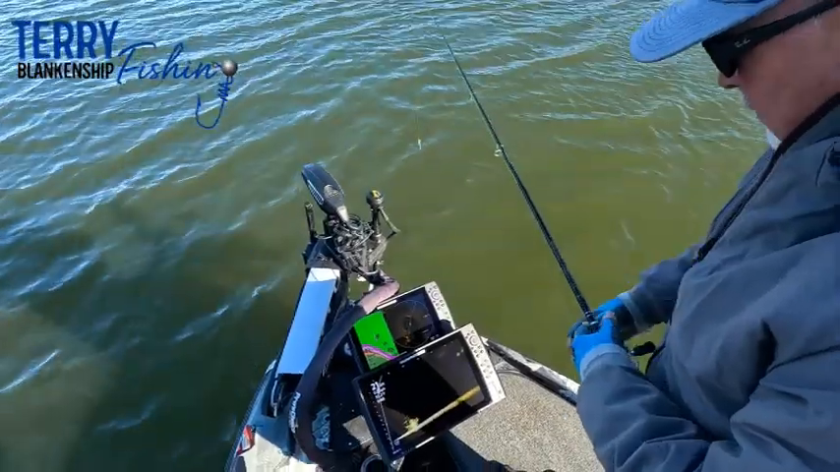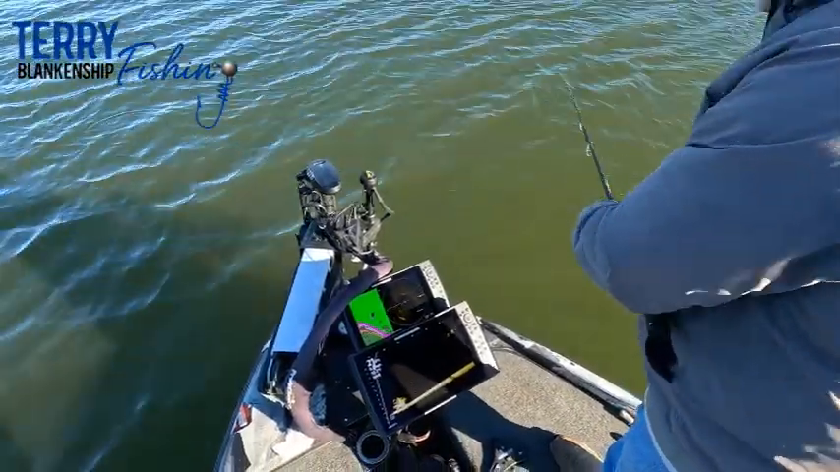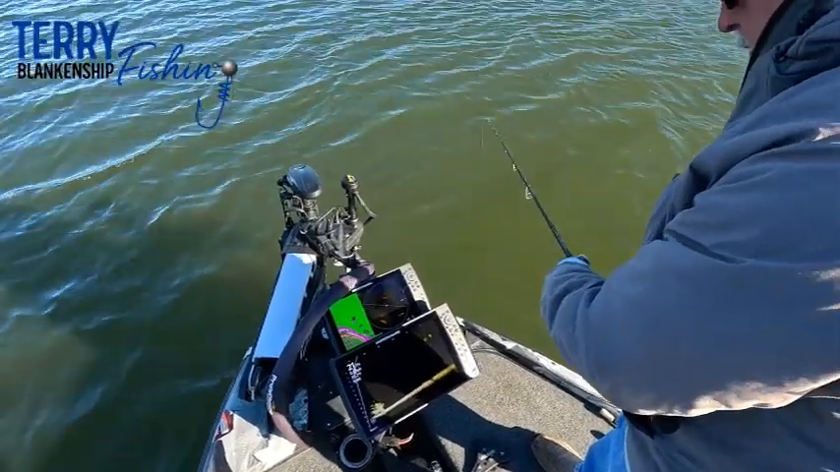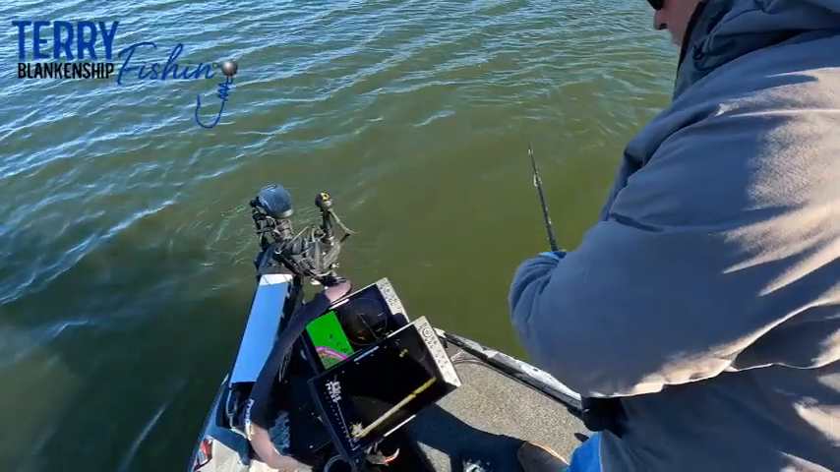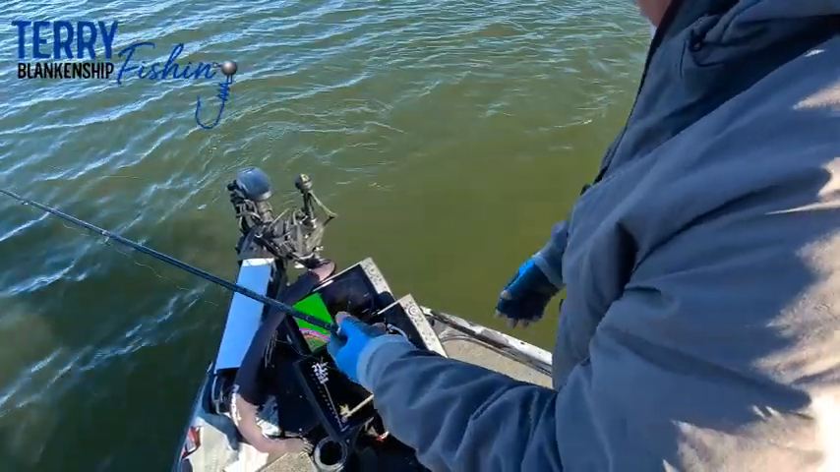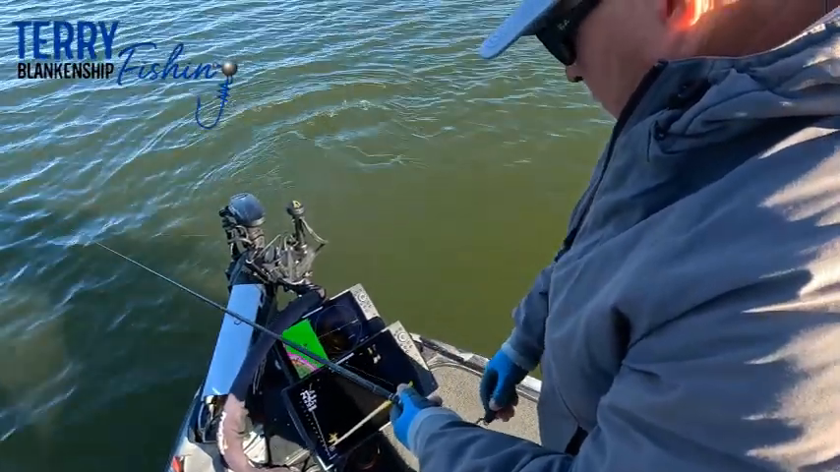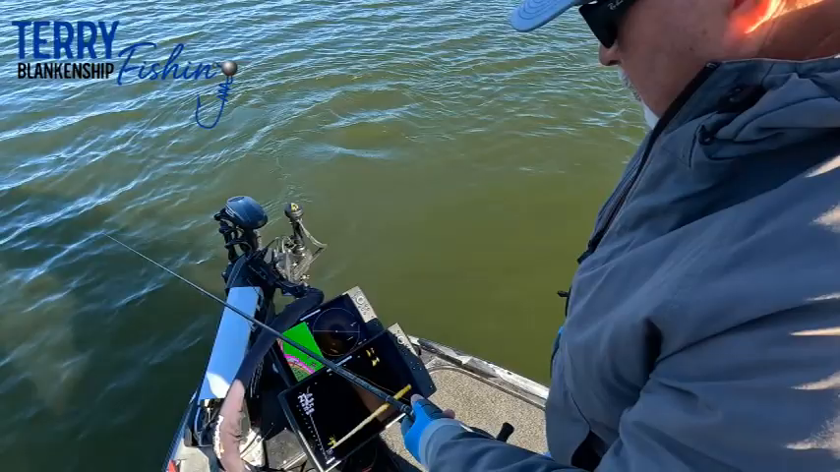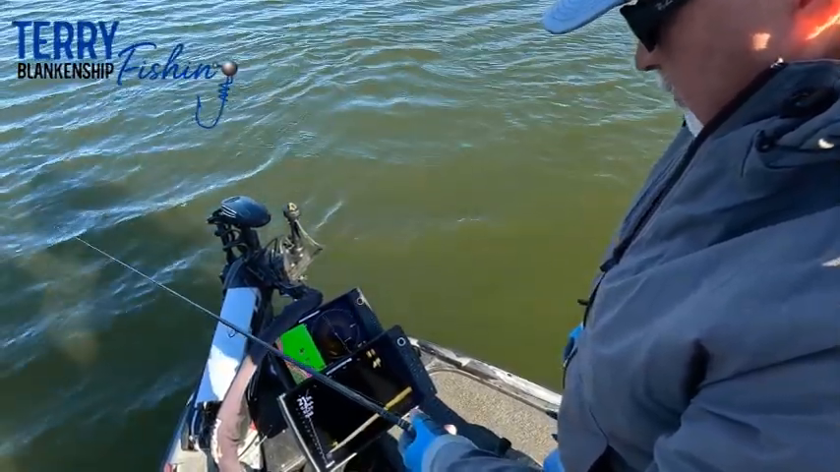Try to vertical fish one out of that brush pile. Kicked up a lot of water there when it was backing up.